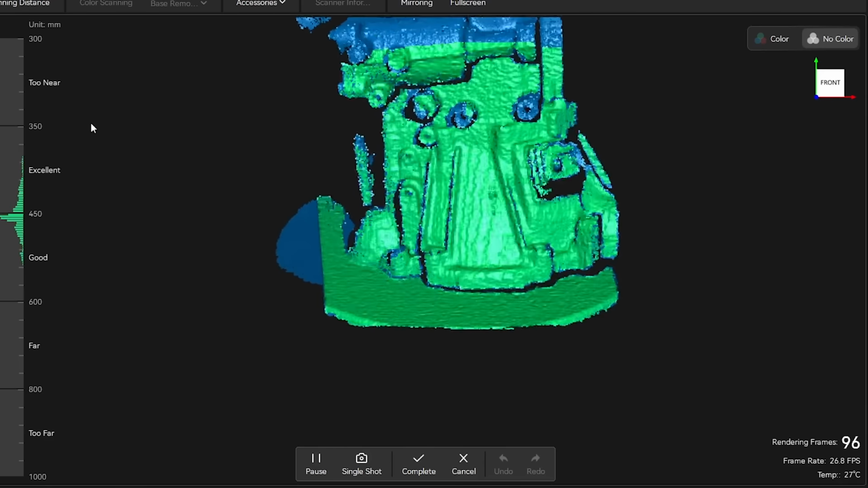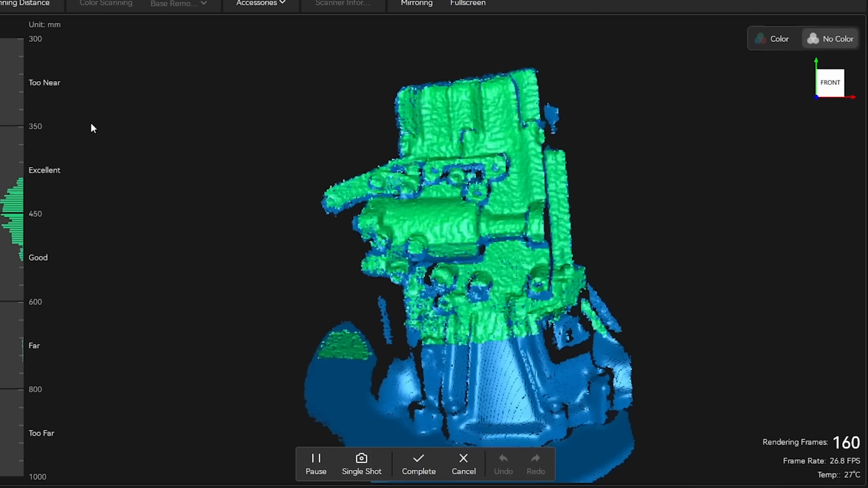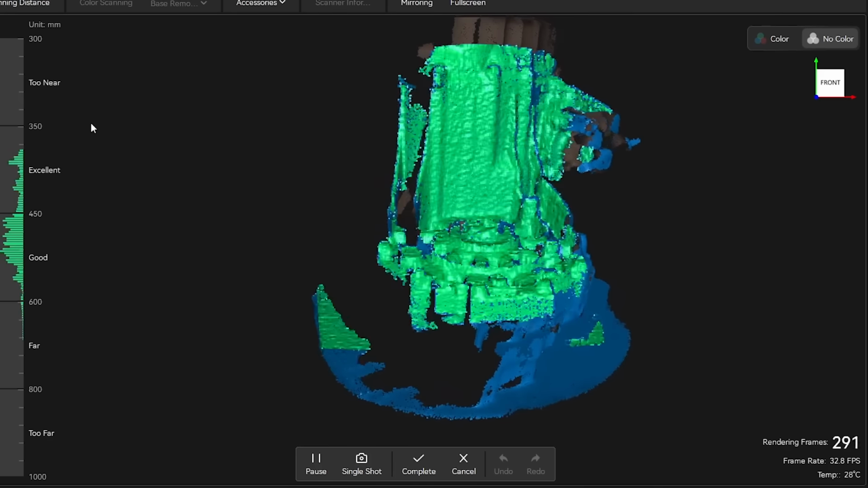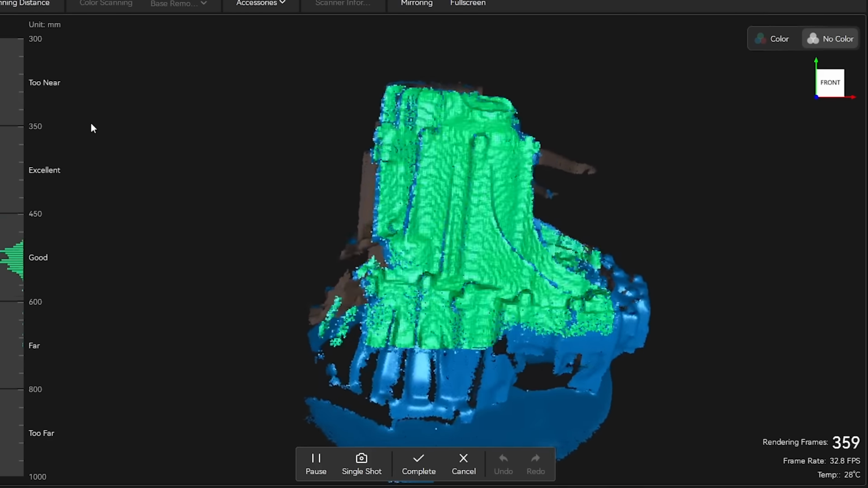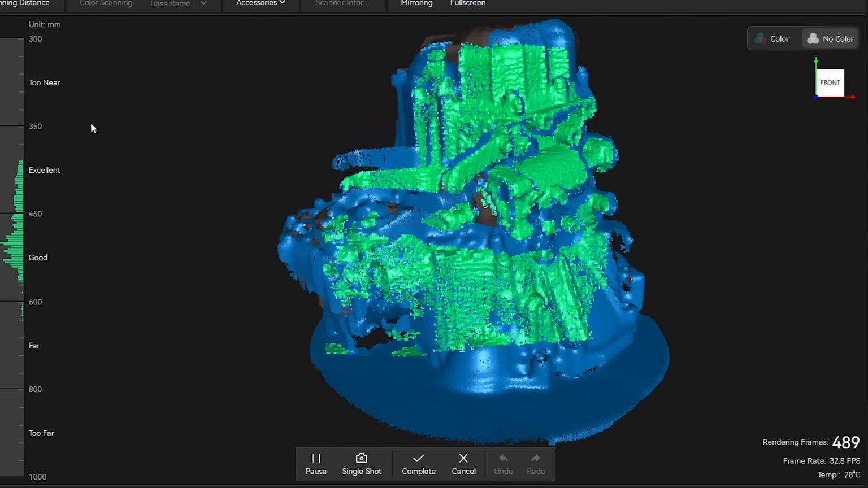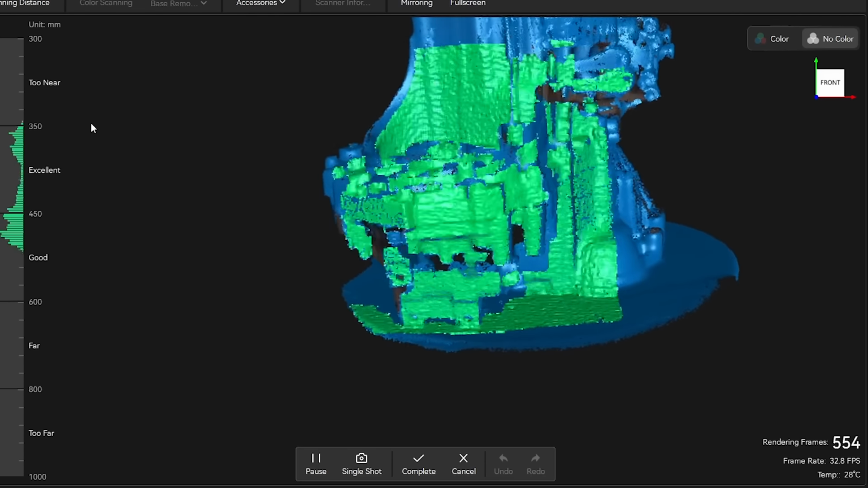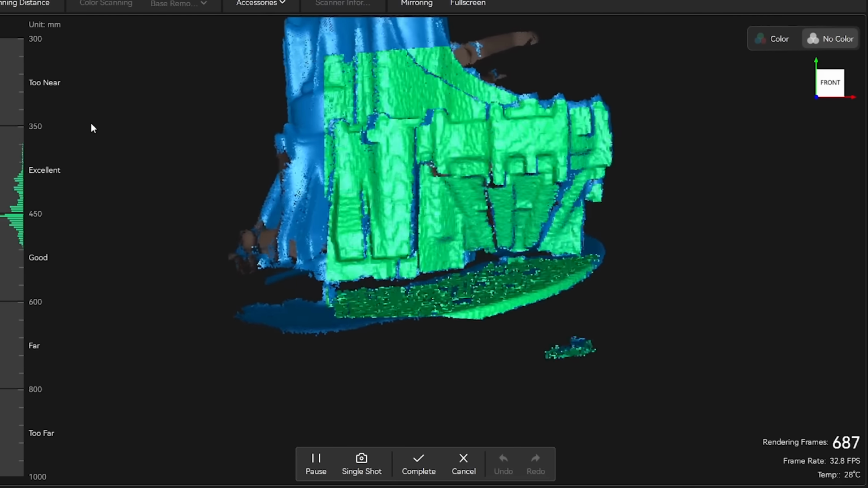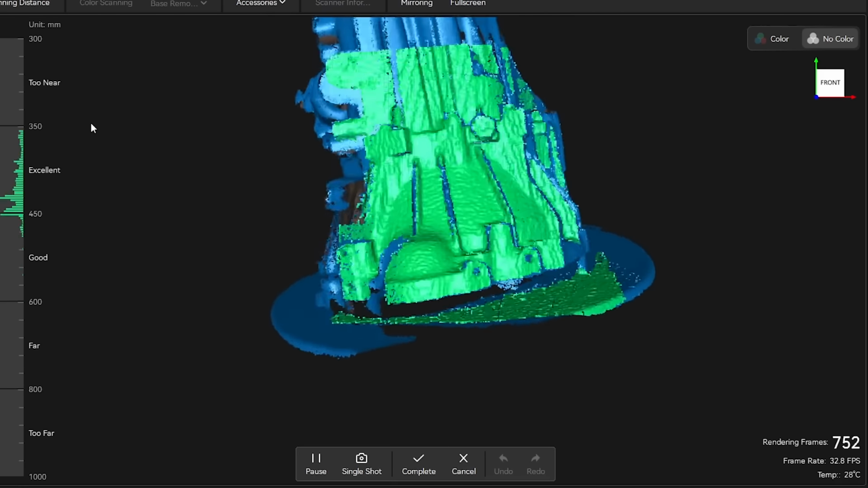Next up was VCSEL, which is designed for rapid scanning. It has a slightly lower resolution than full field and a wider field of view, but the scanning speed felt so much quicker and smoother. Frame rates hovered around 32 and the tracking was rock solid. This mode actually felt really good for fast scanning.